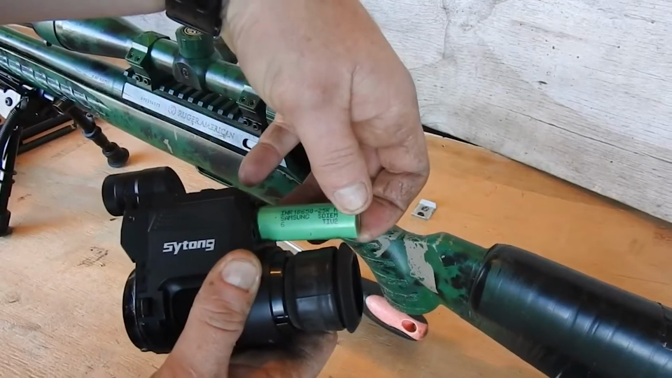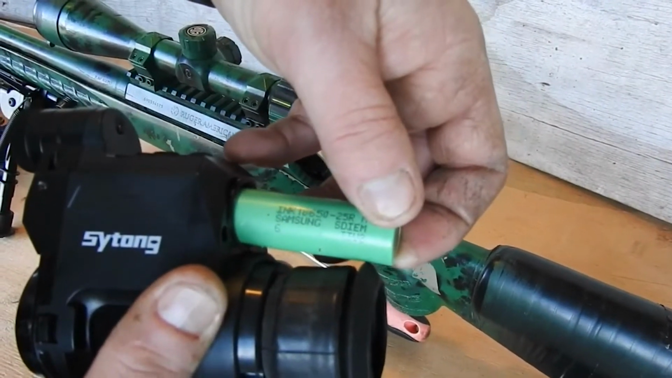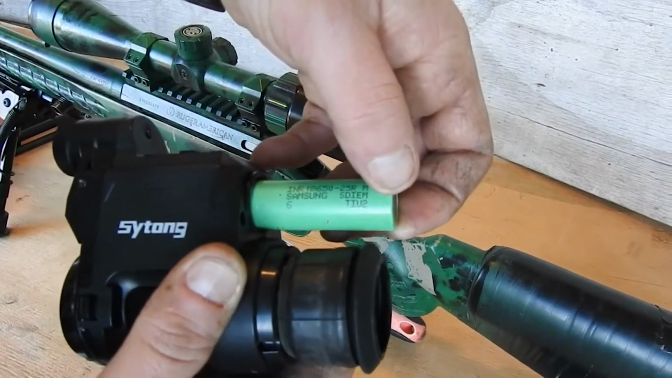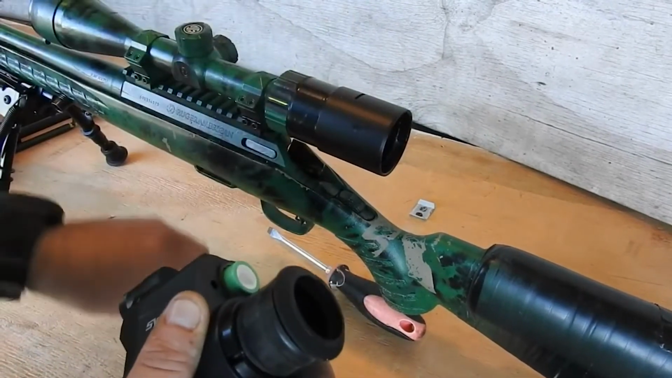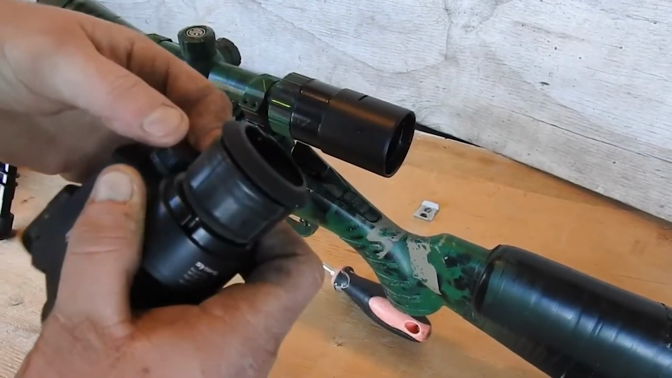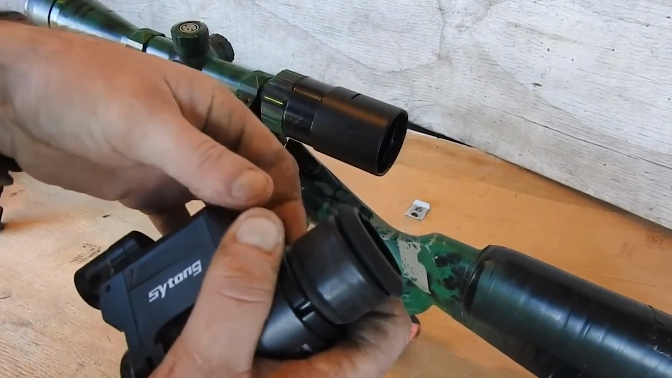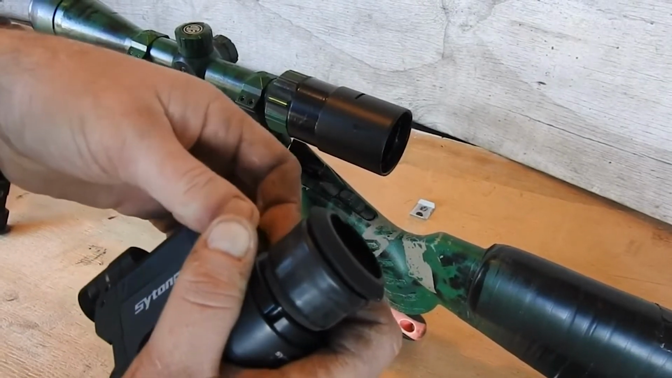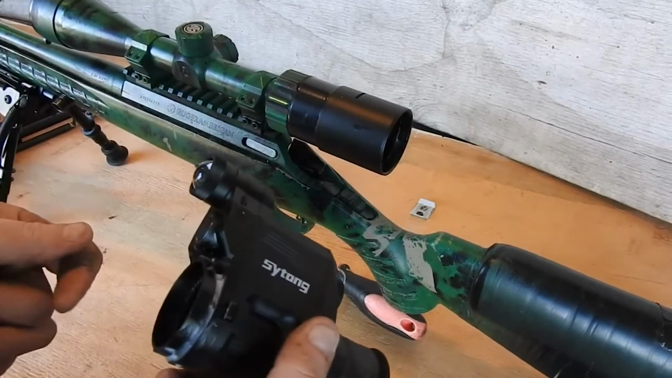is your standard. It's an INR 18650 25R. You get them from JCar. It's 2500 milliamp. I don't know what the original ones of these are. There's very few markings on them, but it'll run for about 2.5 to 3 hours or so with everything turned on. So it's not too bad.